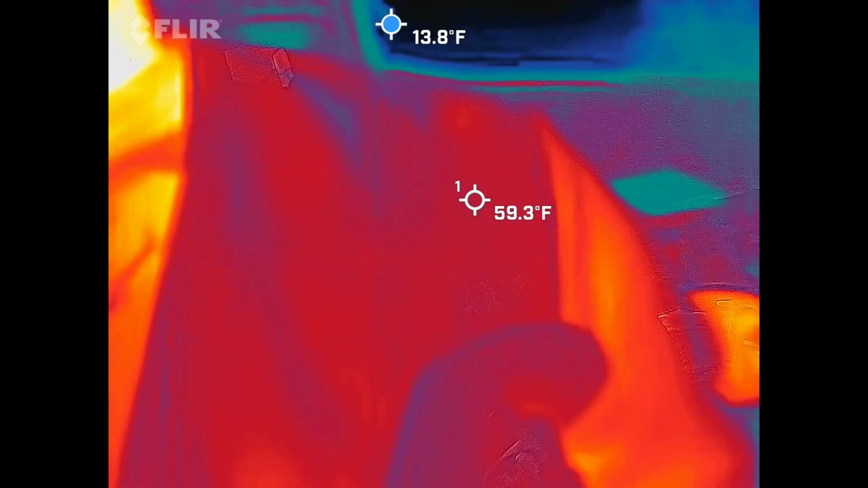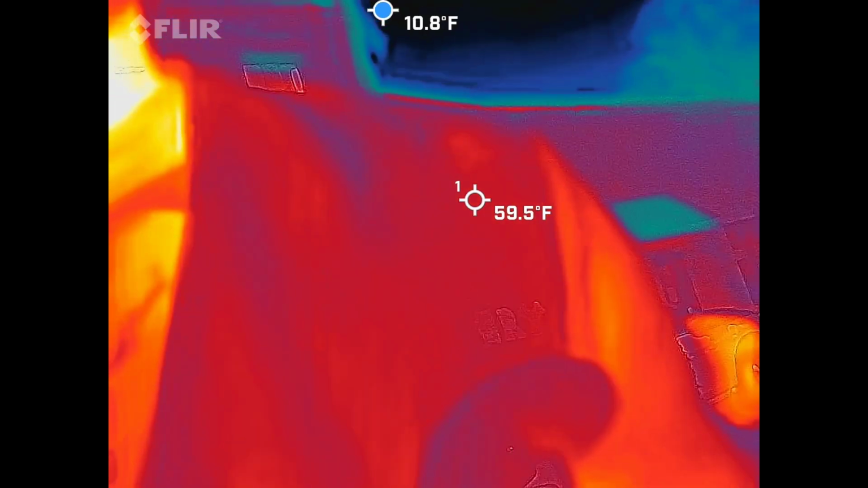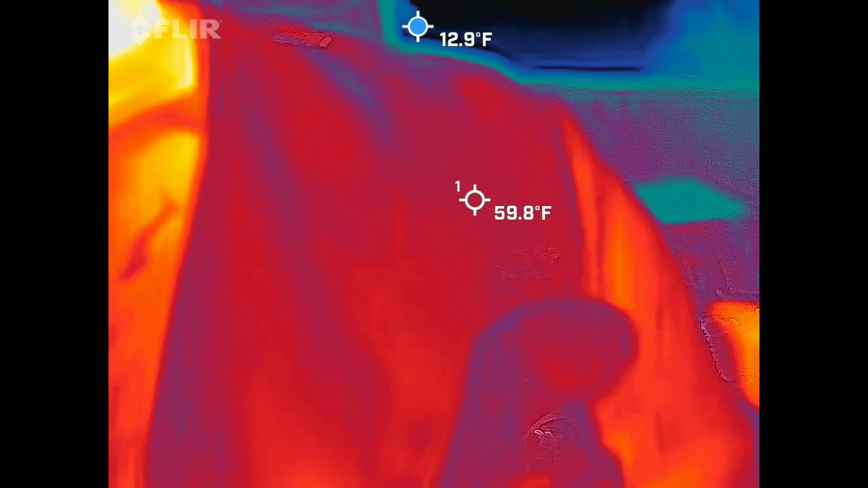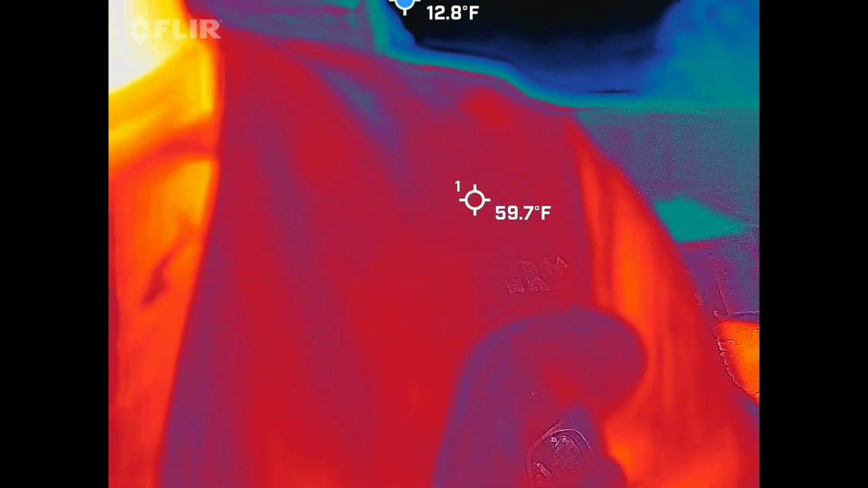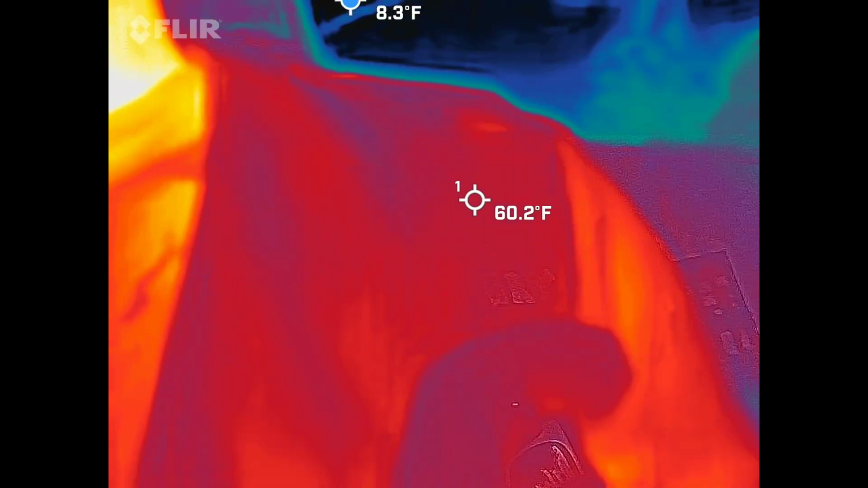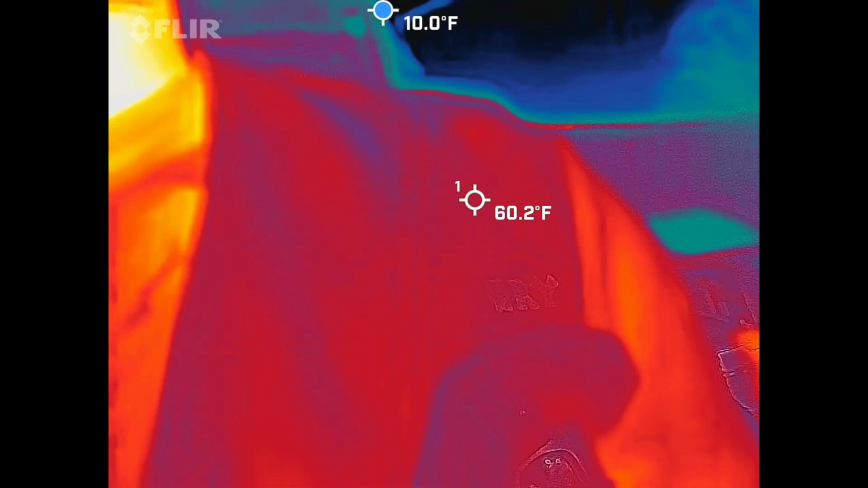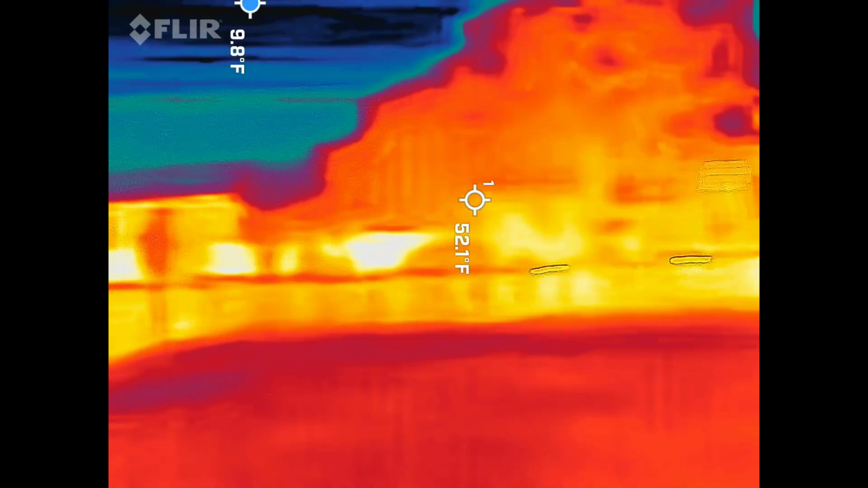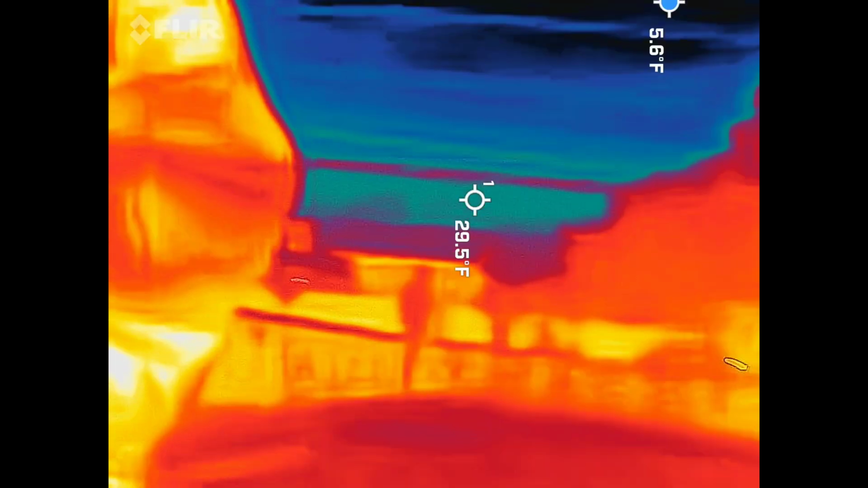So you're going to get the full video back of this, and anything that I find you'll get screenshots of. Even if it's just that little tiny blue dot that says 26 degrees, I'll show you a 26 degree spot where we can prove that it wasn't a can on the ground and so forth. So whenever we enter a space, hit that record button and keep it running until we leave.